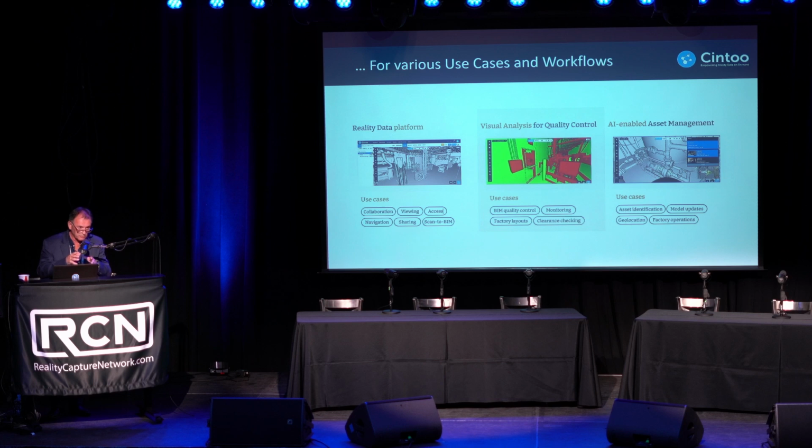Everything in the middle is around visual analysis, so quality control. How can you compare your as-built conditions to the design intent and easily document this? And this works not only for construction sites, but also for all kinds of other places like factories, plants, or rigs.